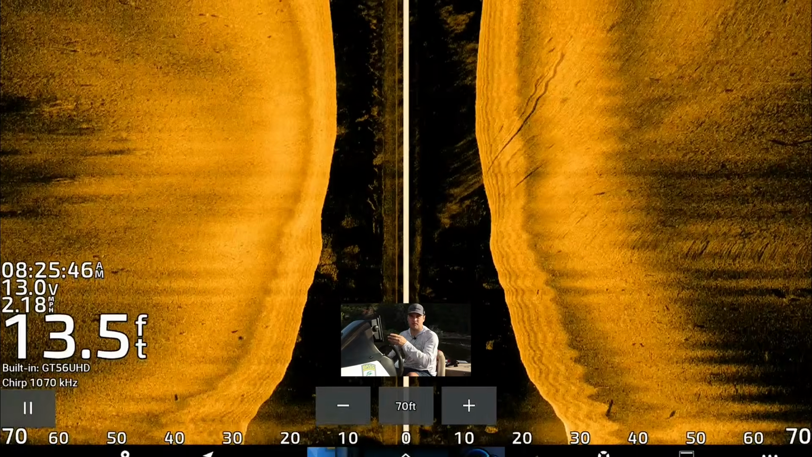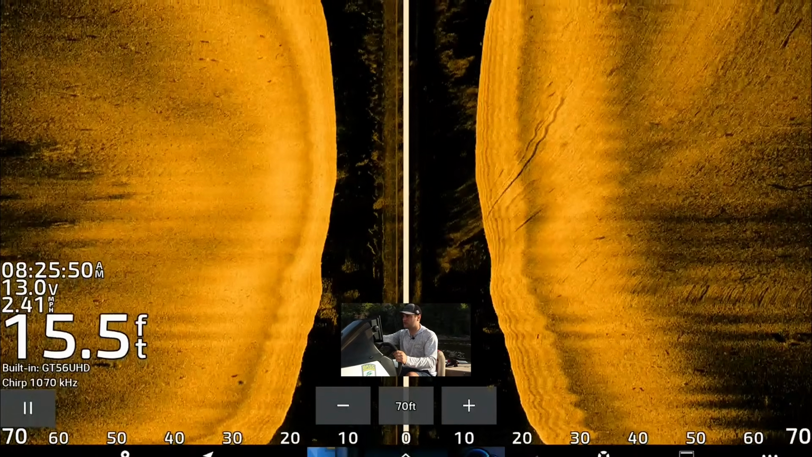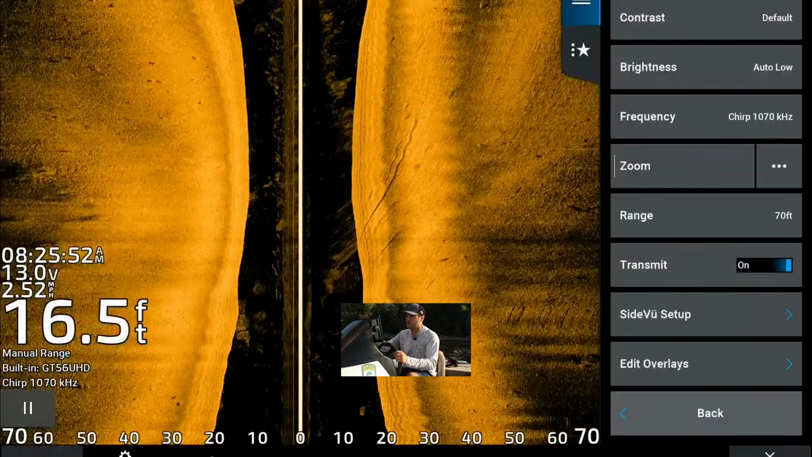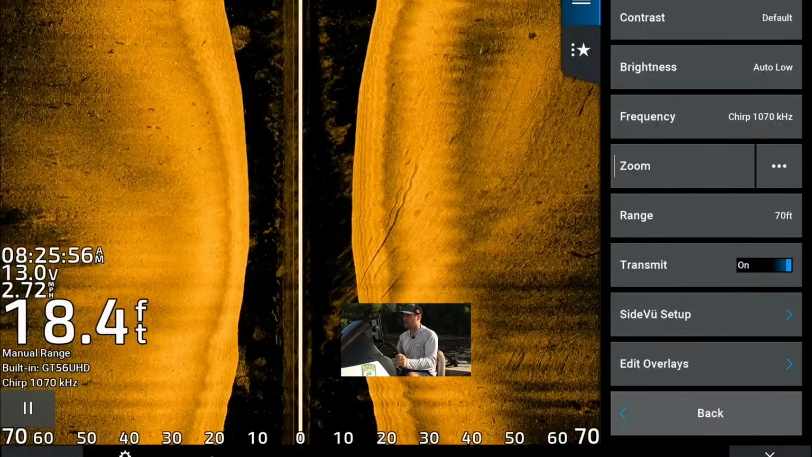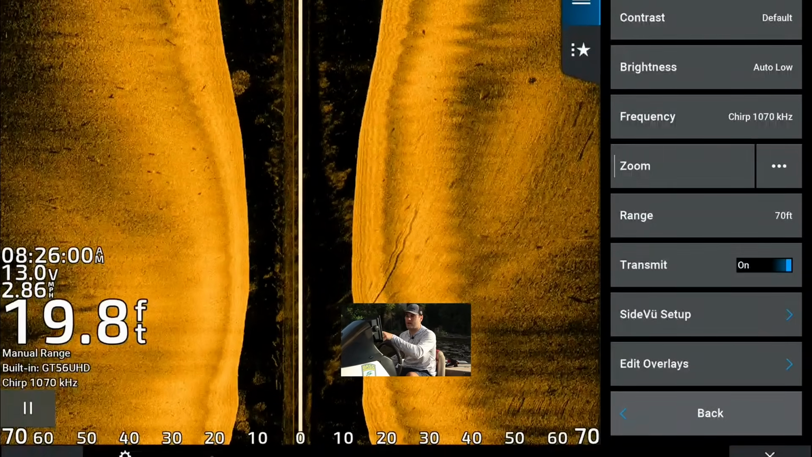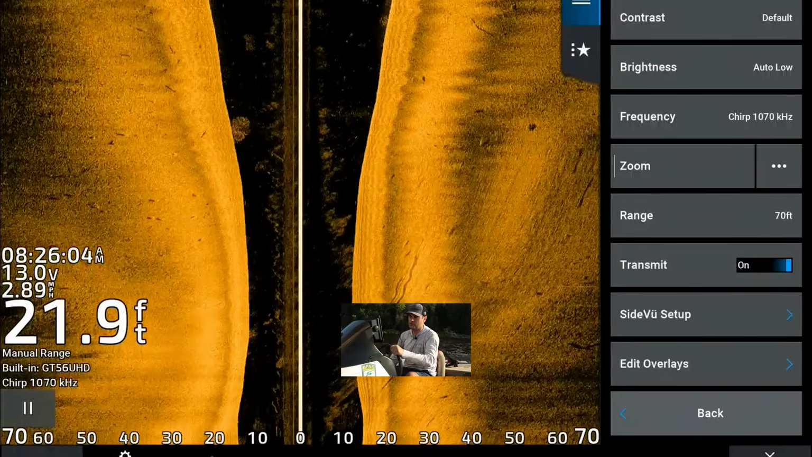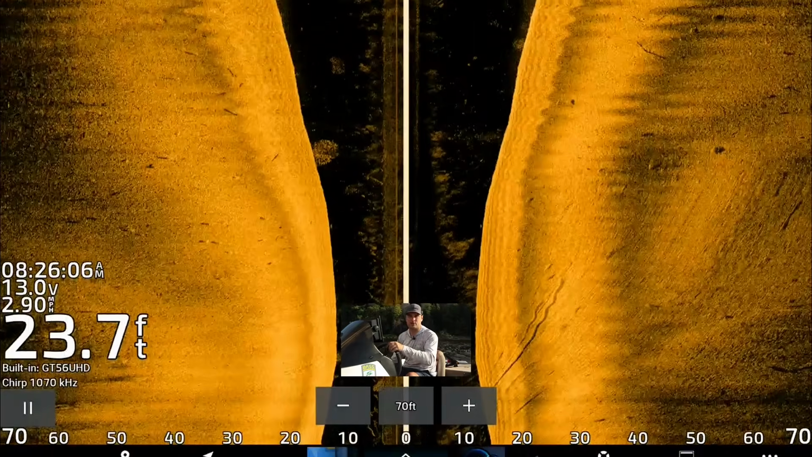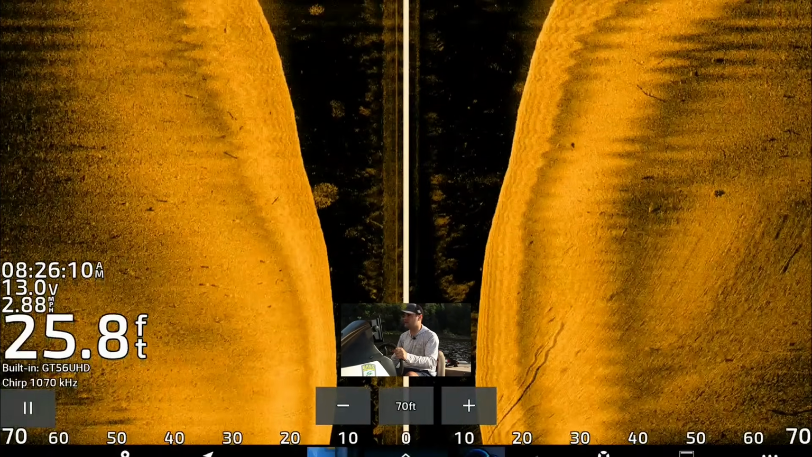One of the questions I get quite a bit on videos is how to use side imaging. My settings are pretty straightforward. Contrast is at default. My brightness is on auto low, which typically is like 85% gain. I run my UHD frequency, and my range I typically set at 70 feet left and right for the most part. If I'm looking for brush piles or something, I might go out to 100, 120. But if we're looking for fish, 70 feet left and right is pretty good.